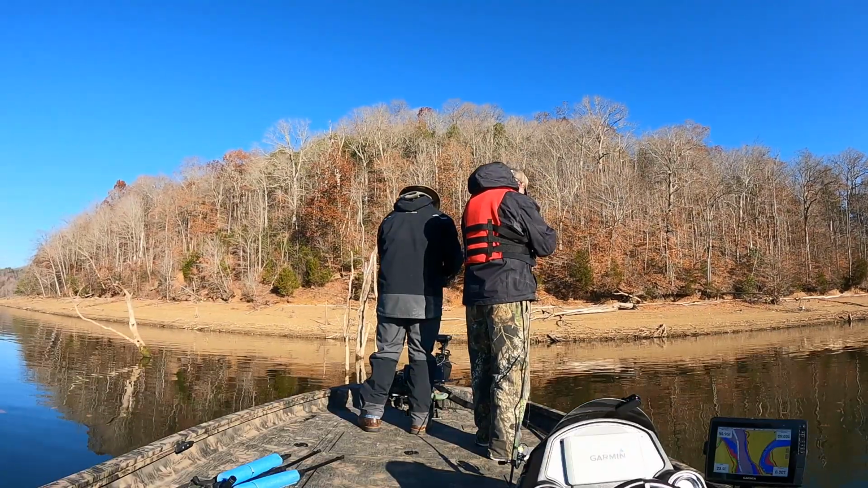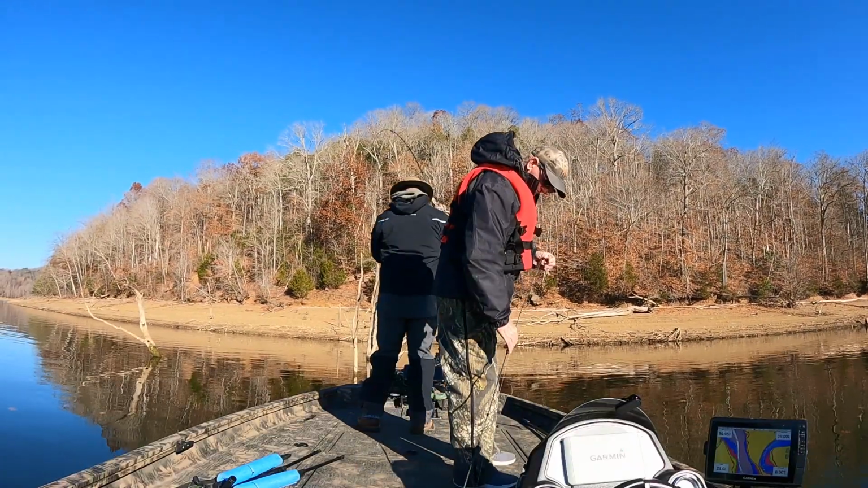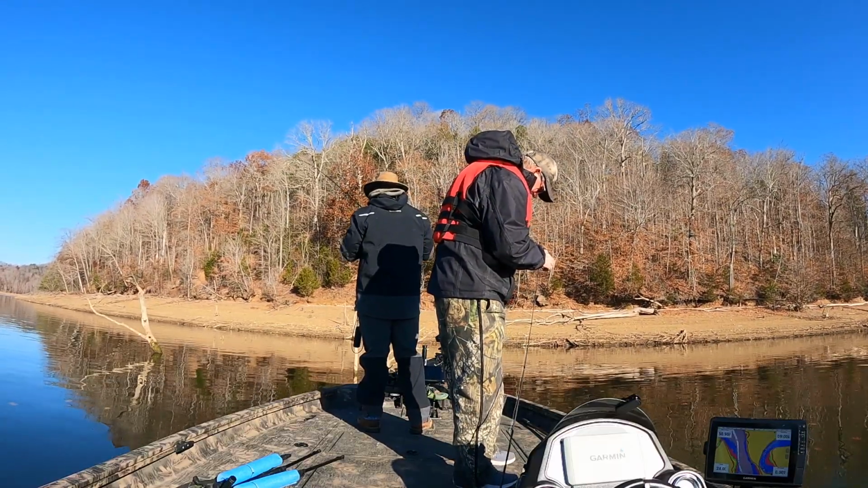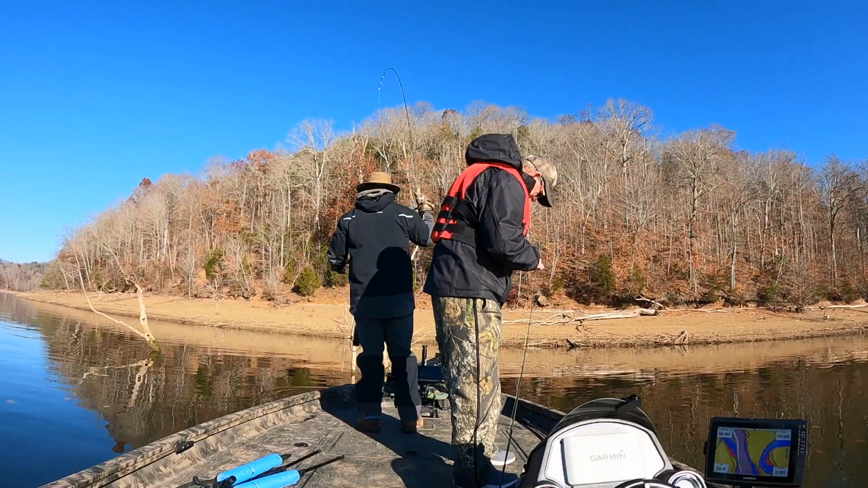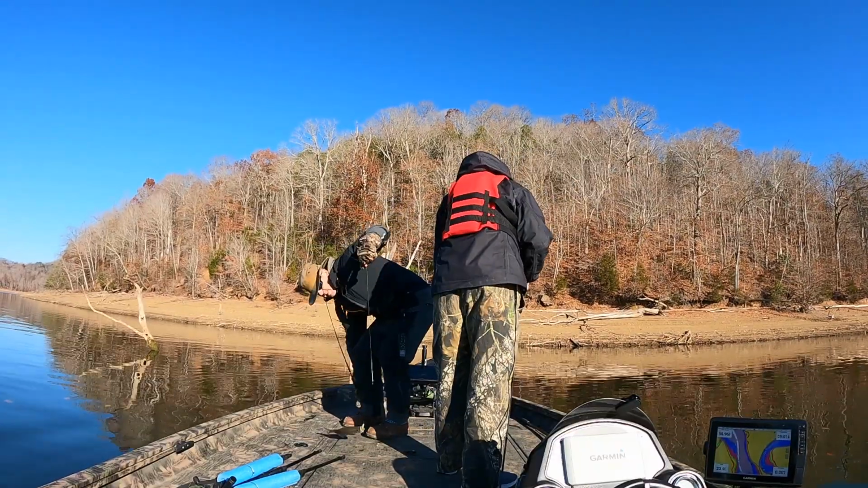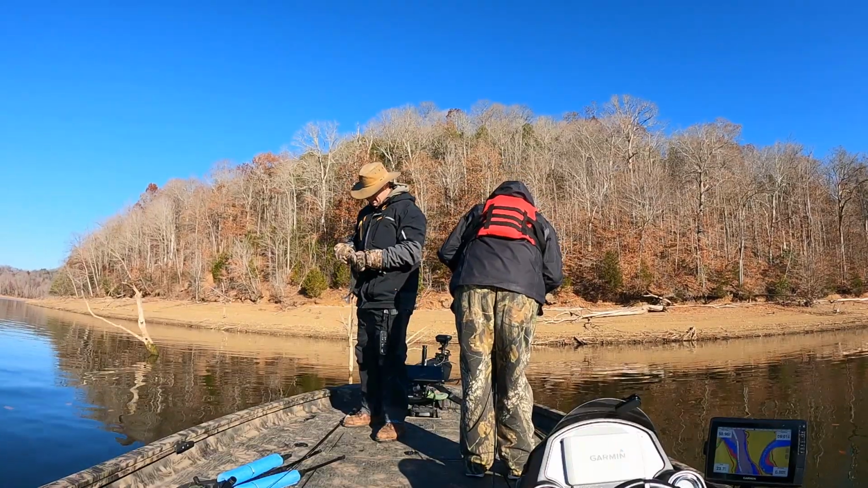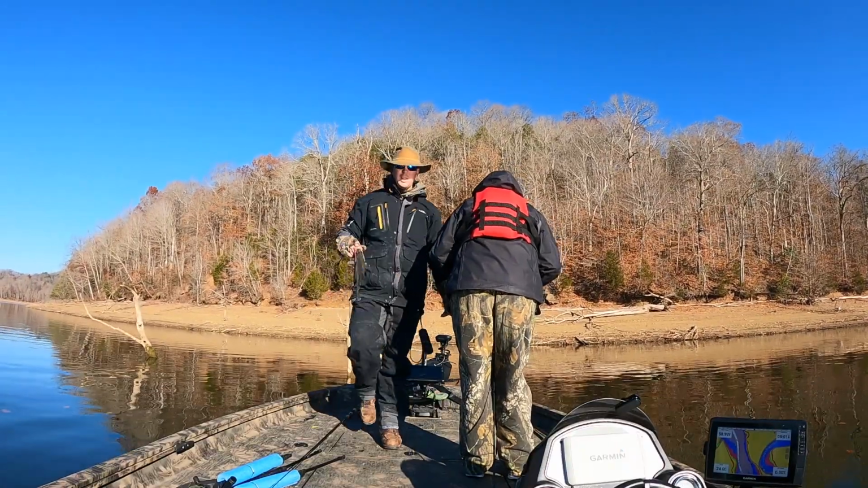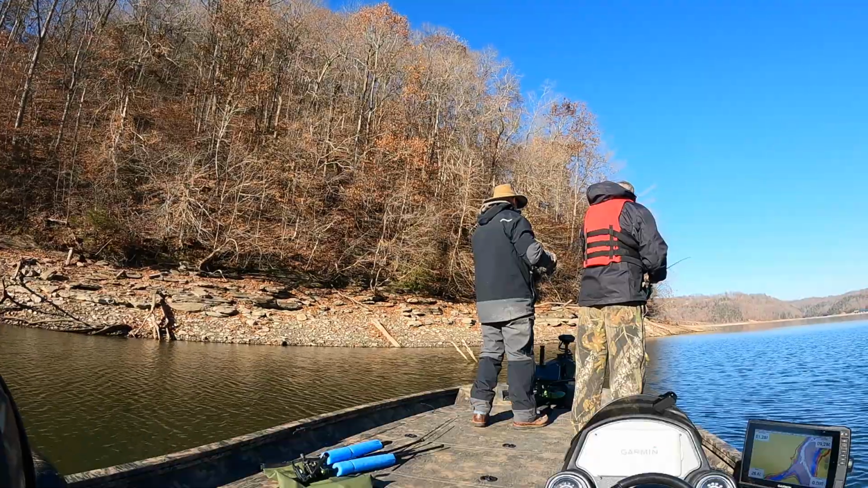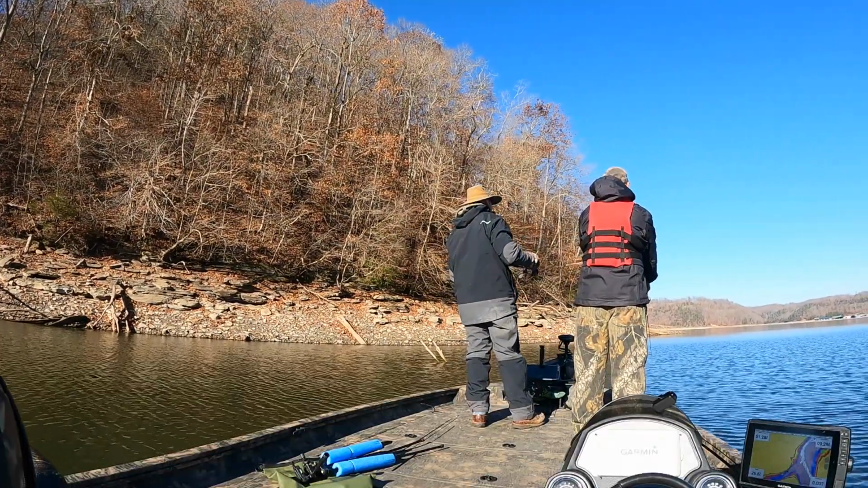The other thing about this day is the word had gotten out that the fish had been biting, because I skipped over like 10 different areas that I had marked fish because there were boats sitting either right on it or really close to it, and I hate it when somebody comes in on me, so I really try to avoid getting too close to another boat. But it was kind of ridiculous. There were a lot of boats out, and given that the fish were being as stingy as they were,